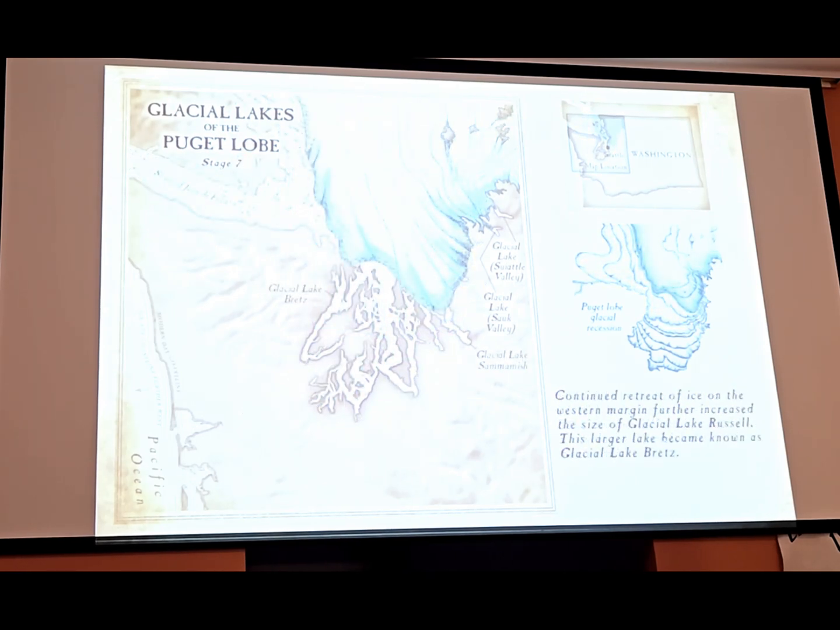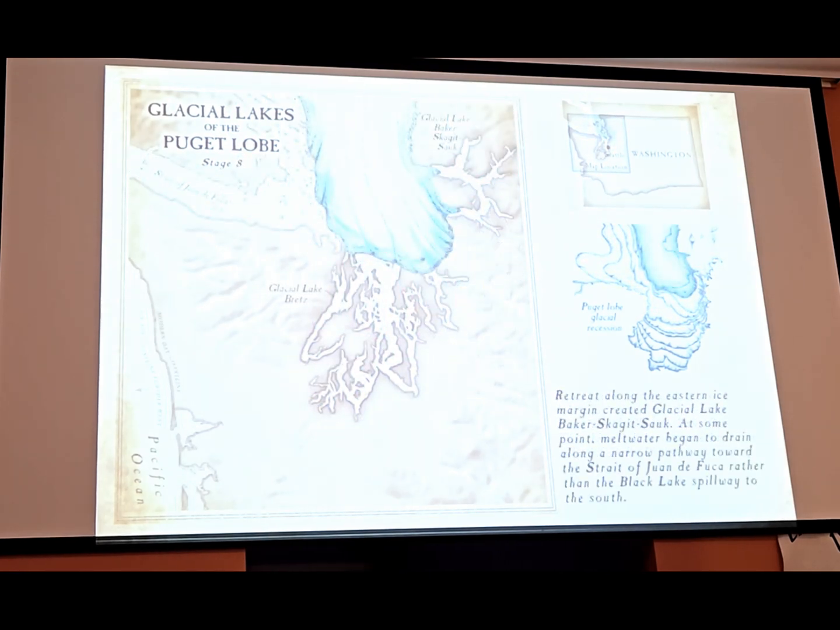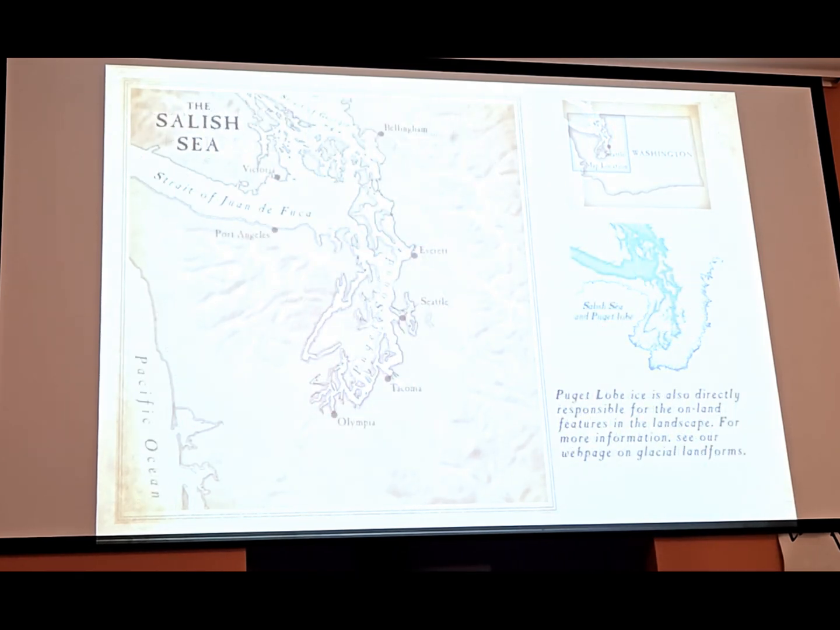Keep going. We get to Glacial Lake Bretz. You can see we're almost out of the ice here. And Glacial Lake Bretz overflowed right through here to the strait. And then we have present day Puget Sound. And like Lake Sammamish and Lake Washington over here, these are remnants of those glacial lakes.